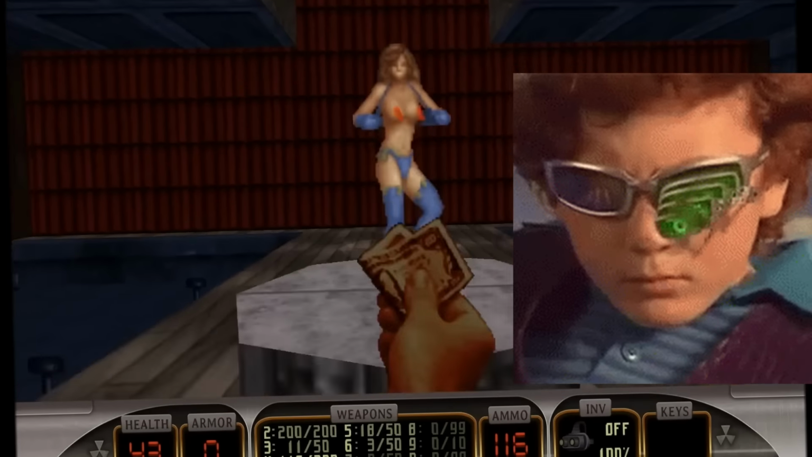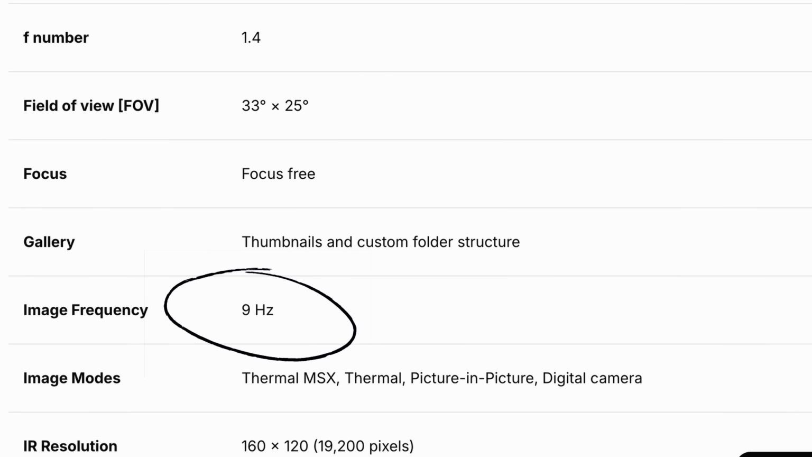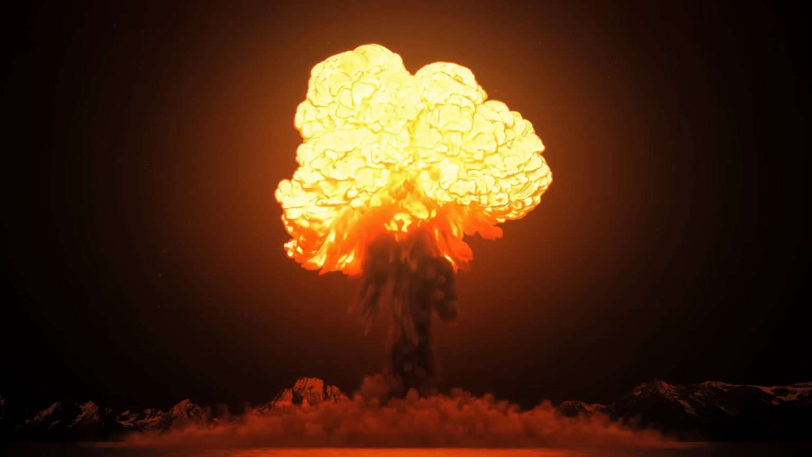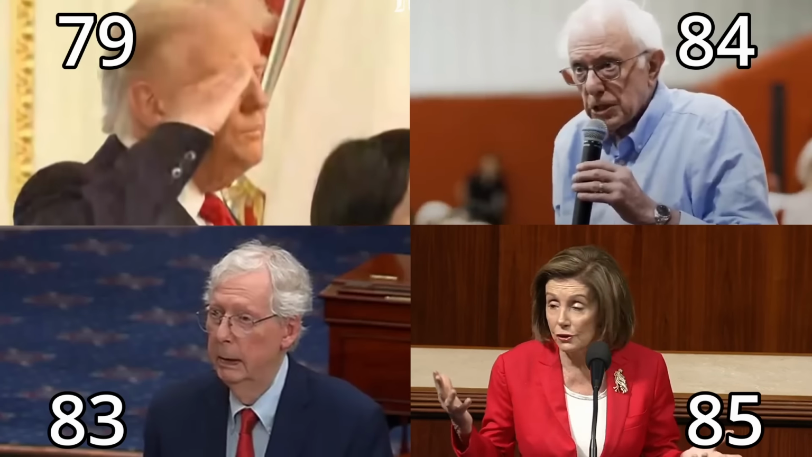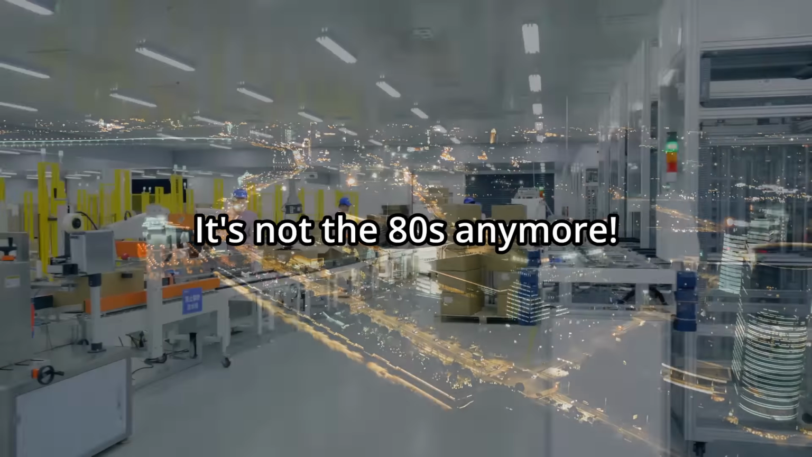Even their expensive models, like this $1,300 unit, has just 9 Hz refresh rate. It makes sense for a law created in the 80s to prevent US technology falling into the hands of, say, the Russians or China. But these days, Uncle Sam's got dementia, China's the technological powerhouse, and the US is seeking advice from an ex-Soviet state, Ukraine, on how to build the latest battlefield weaponry.